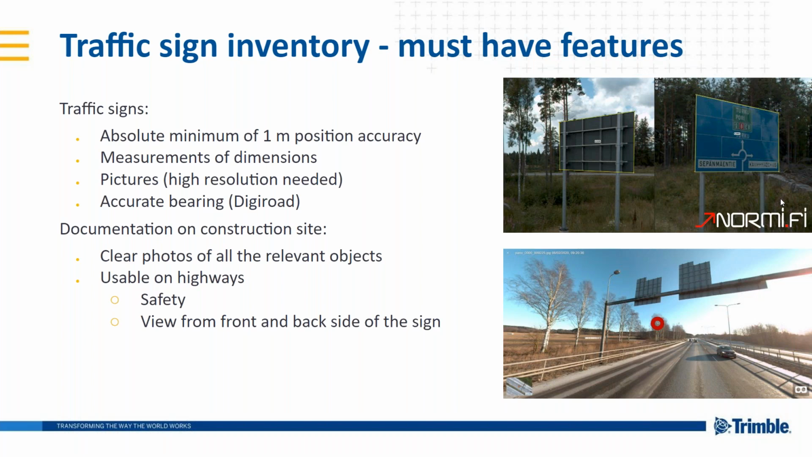We can't always know beforehand what pictures we need, and we used to take pictures with cell phones and try to gather every little detail that we might need. But with MX7 and 360 photos, it's so much simpler. We just gather everything and use the information that we need.